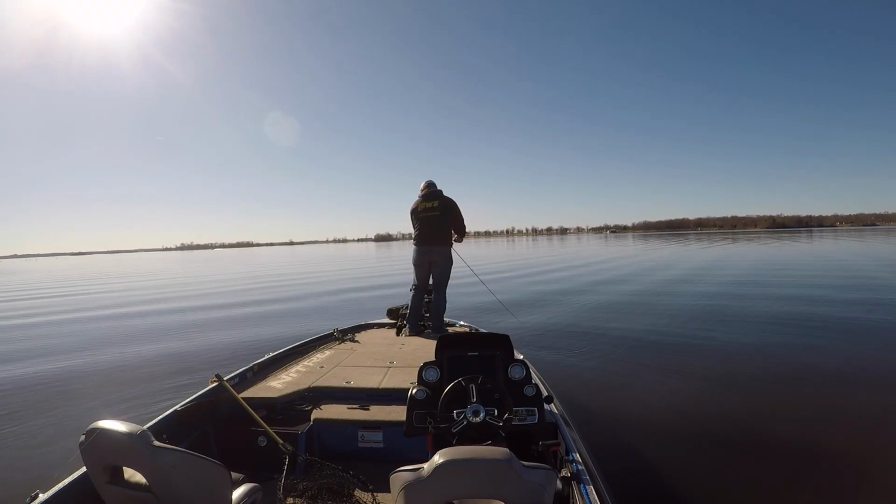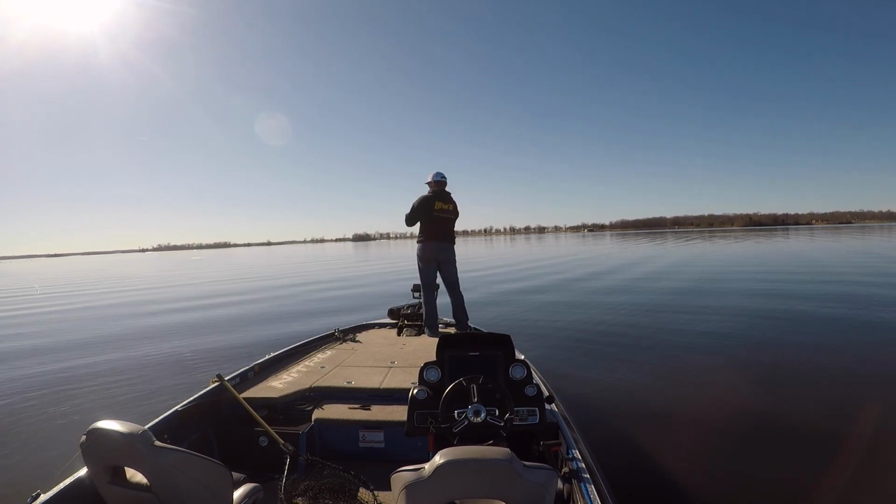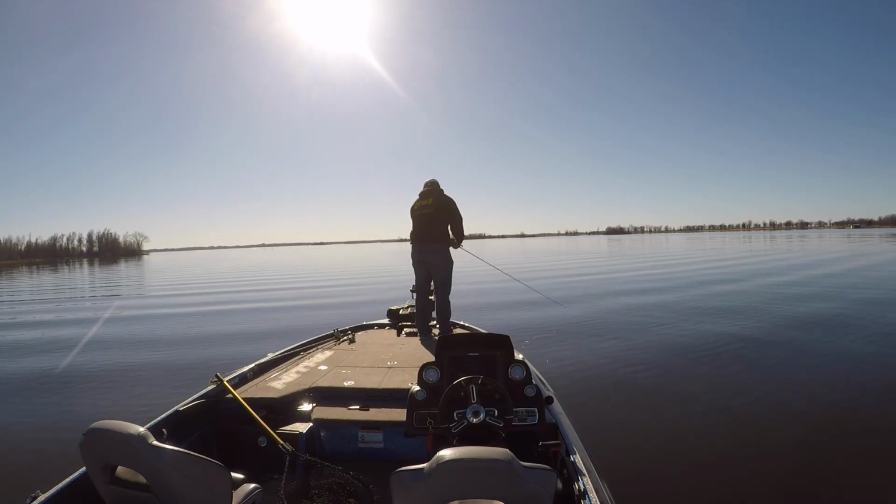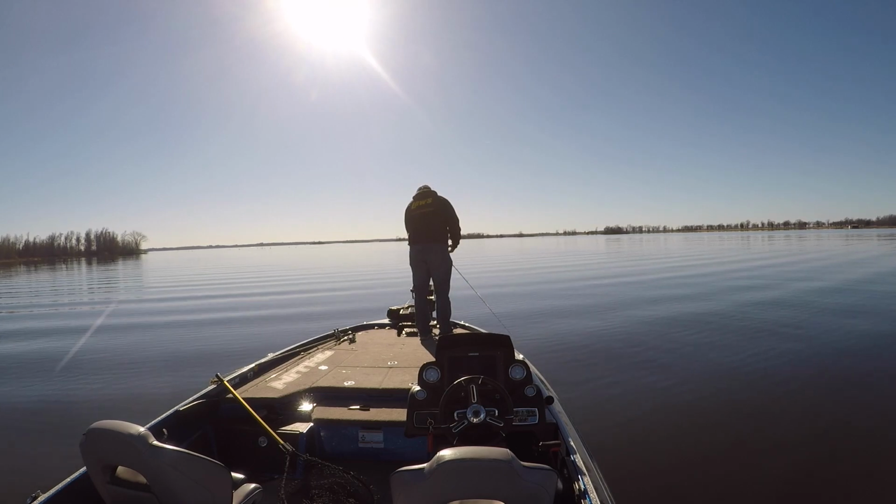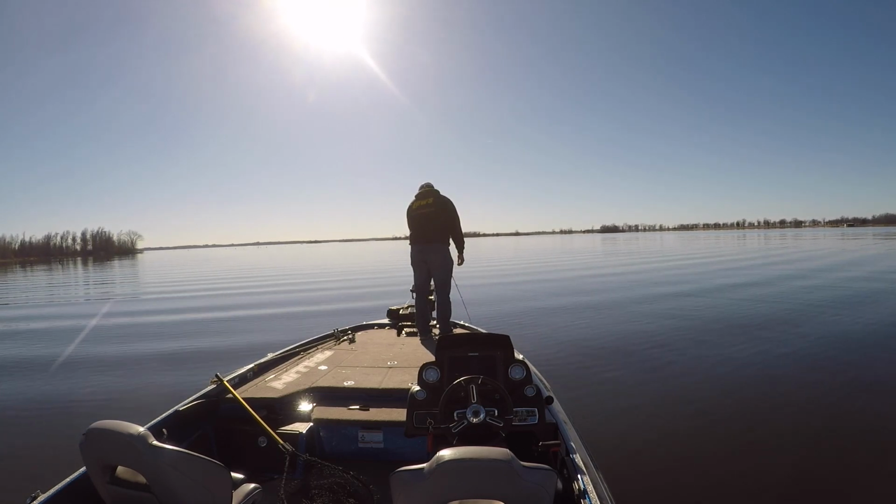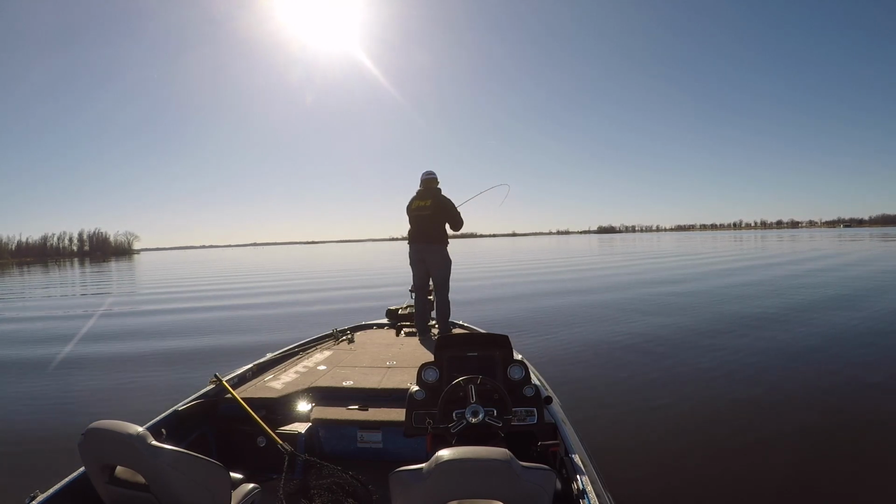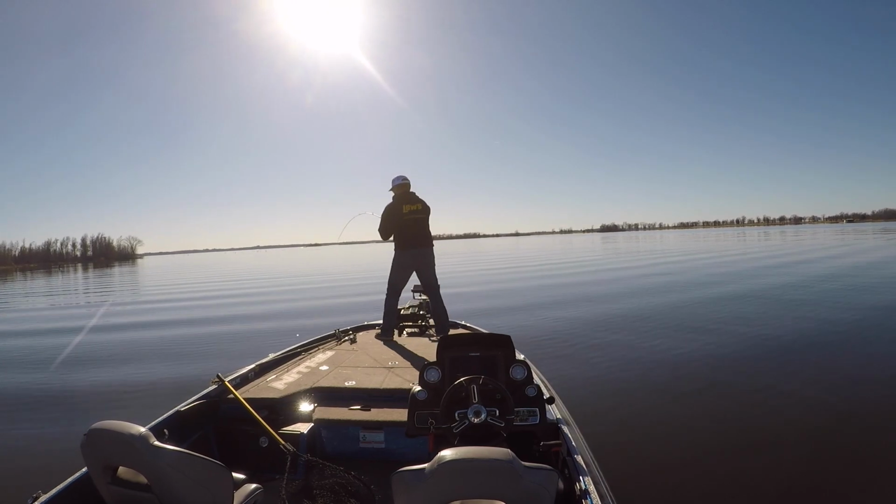Right here I can see 2 nice-sized fish just cruising. They're not in any trees or anything, so I tossed my jerkbait out there, got it down to them. Actually, right there I just missed one, and as soon as I missed that one, the other one that was with it started making his way up to it, and as soon as he got up to it, he got it. And there she is.